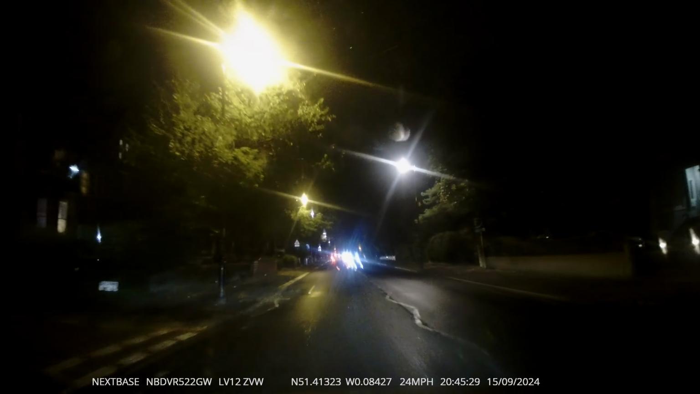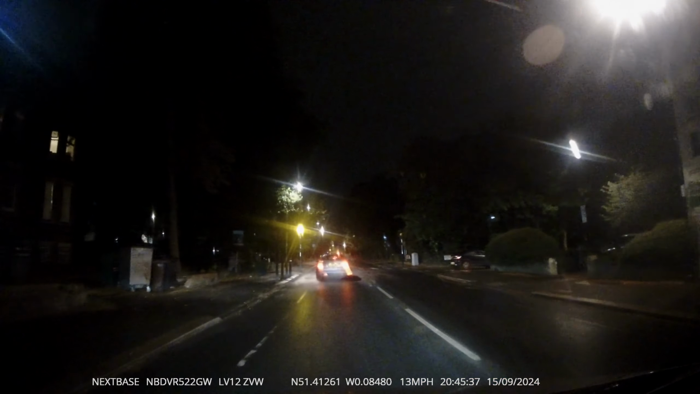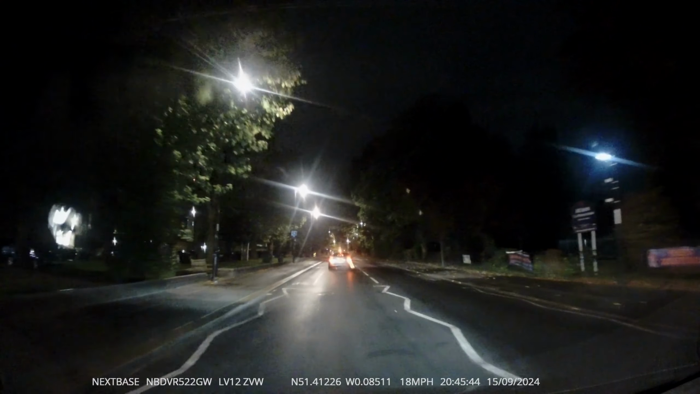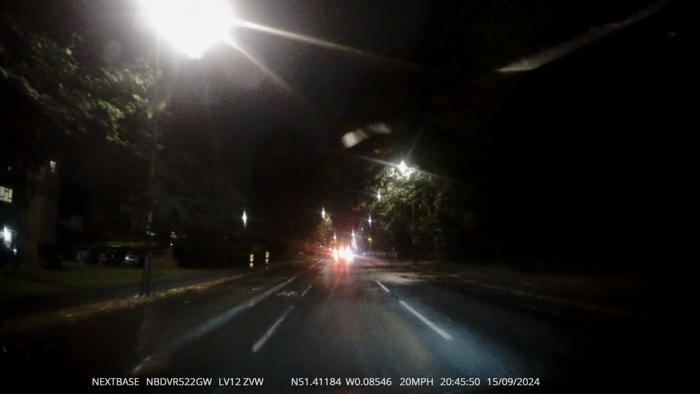Yeah, you never know. They may pull out in front of me. May pull out, you just never know. Now slow down. Give myself a nice 2-4 second gap where the floor is wet. Crossing is clear. Another zebra crossing. I can scan it. I can see it's clear.